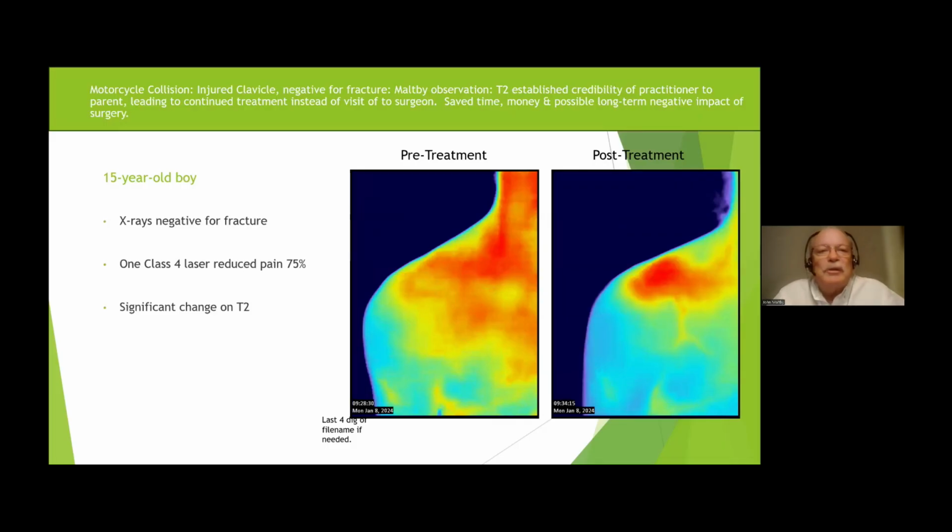Guess what? This was a young person who was in an auto accident. They had X-rays taken. There was no fracture. They still had pain. It was all shoulder pain, but you notice that the pain was actually radiating from where? From the neck. So what did we do? We did a class 4 laser, not only the neck, but the shoulder, and immediately knocked that kid's pain down that quickly. So they're seeing the X-rays. The doctor says, well, they can give him some pain medication or do nothing, but the kid was still in pain. Guess what? We validated why this kid needed laser.